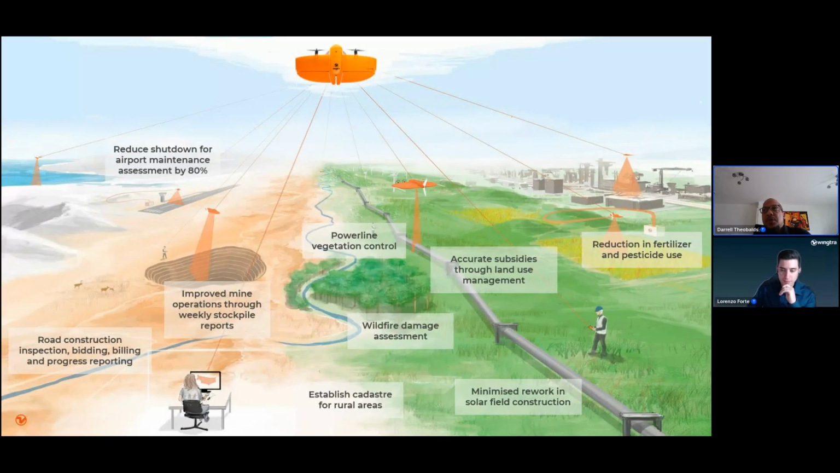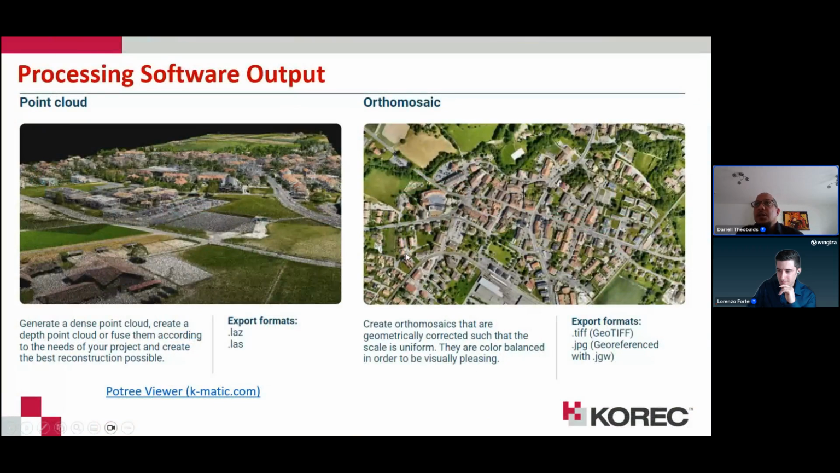We now have examples of these benefits in areas such as airport maintenance, quarry and mining operations, stockpile and volumes and reports, road construction, topo surveys, vegetative control, vegetative surveys, agriculture, and the list goes on. These are all produced as a result of the deliverables from the UAV or from the drone.